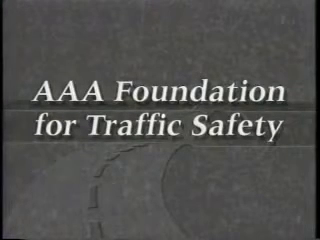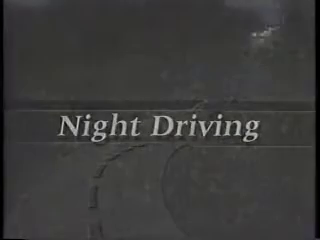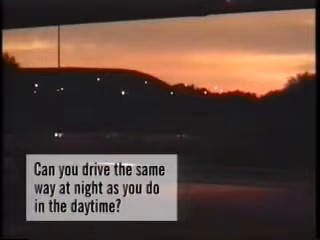Your AAA Foundation for Traffic Safety welcomes you to Night Driving. We'll look at some important issues like, how does darkness limit your safety vision? What is the biggest hazard in night driving? What can you do to keep your car safe for driving in the dark? And can you drive the same way at night as you do in the daytime? The answers to all of this and more in Night Driving.